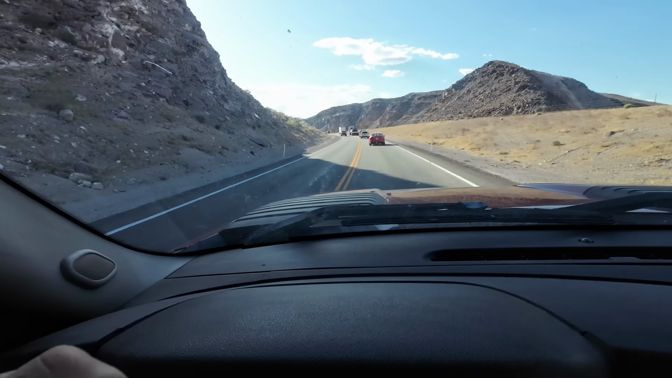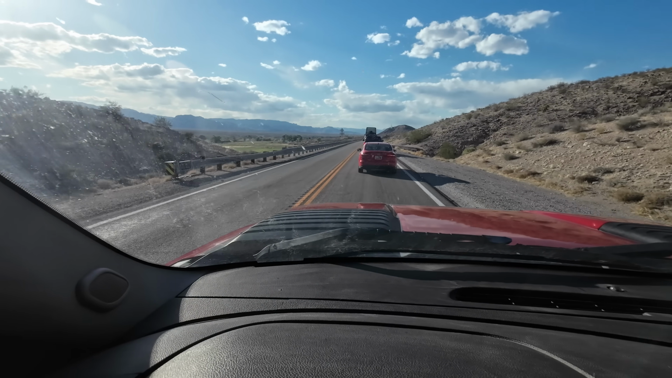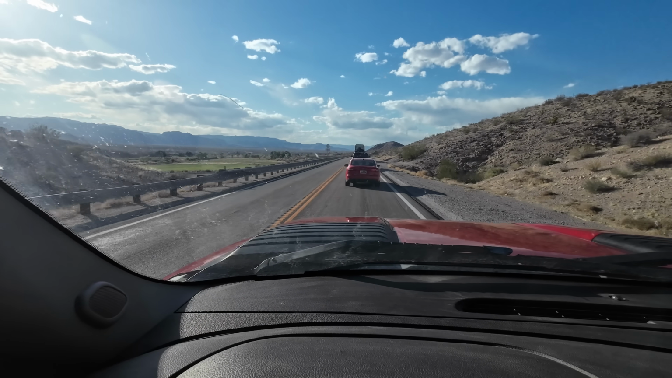Insane traffic on 93, I don't know why. So I've been trying to decide where I'm going to camp for tonight, and I think I'm actually going to do the Powerlines Overlook. I've been there several times in the past, but I've never actually spent the night there. It's one of the few spots where you can get a view of the Groom Lake airspace, so it'll be a good place to set up the spotting scope and get out the night vision, see what we can see.